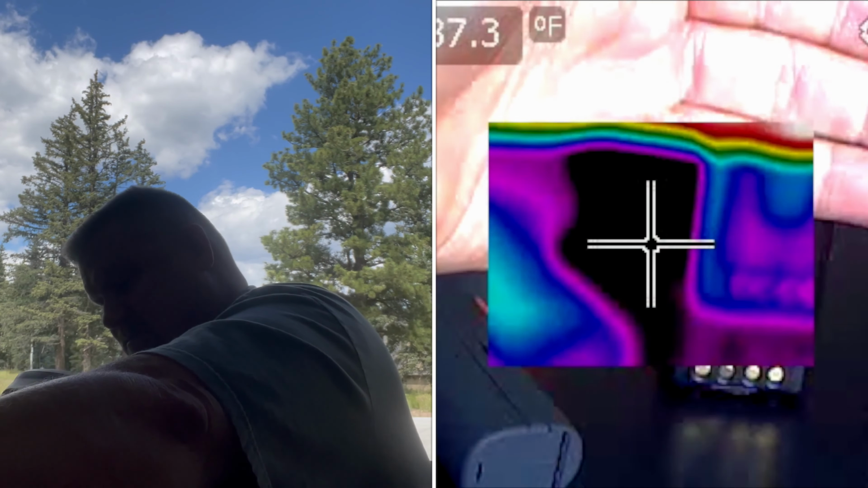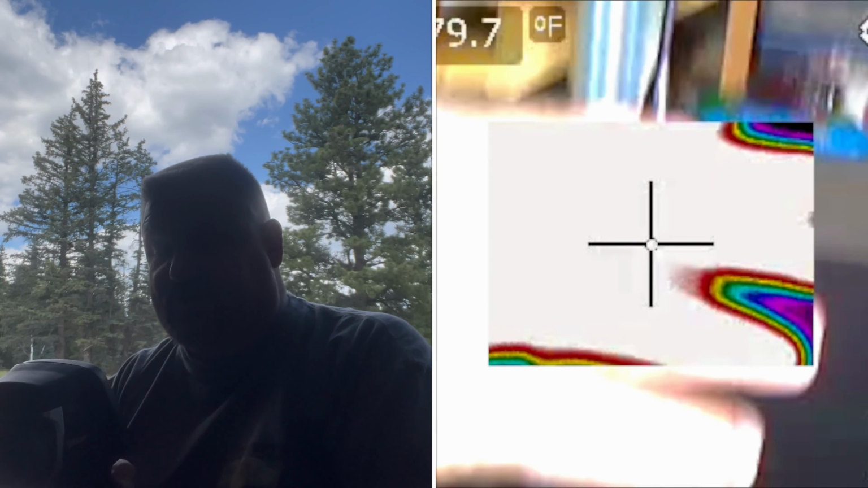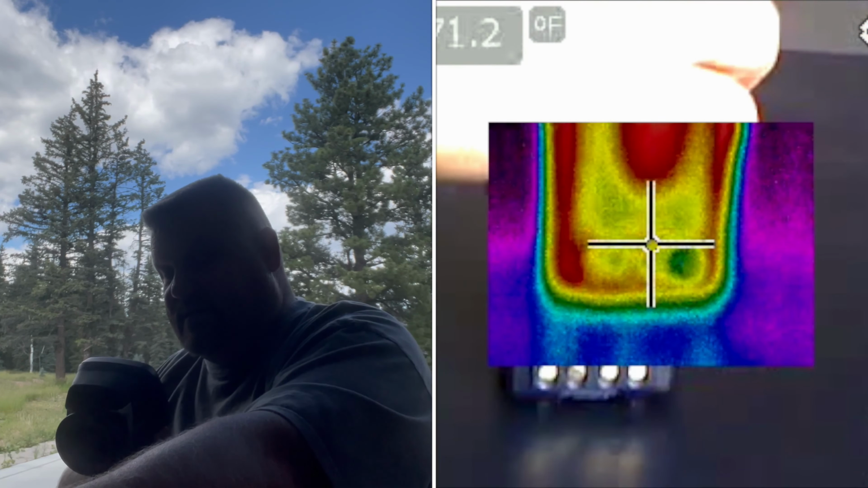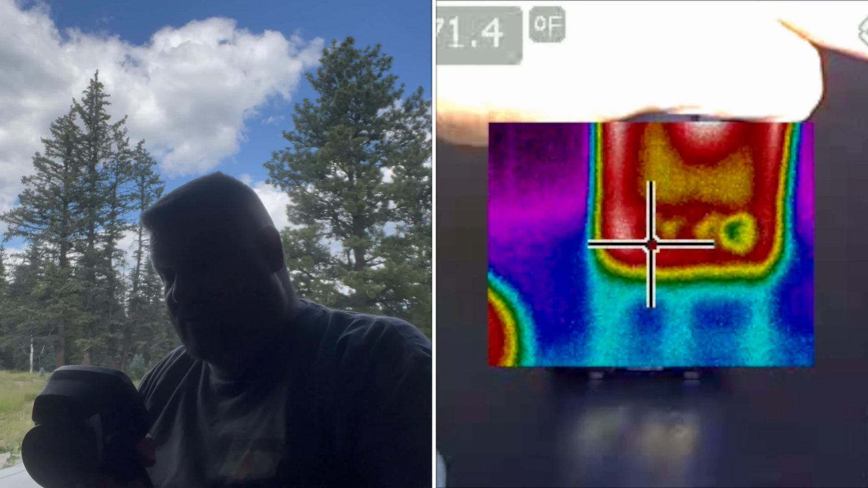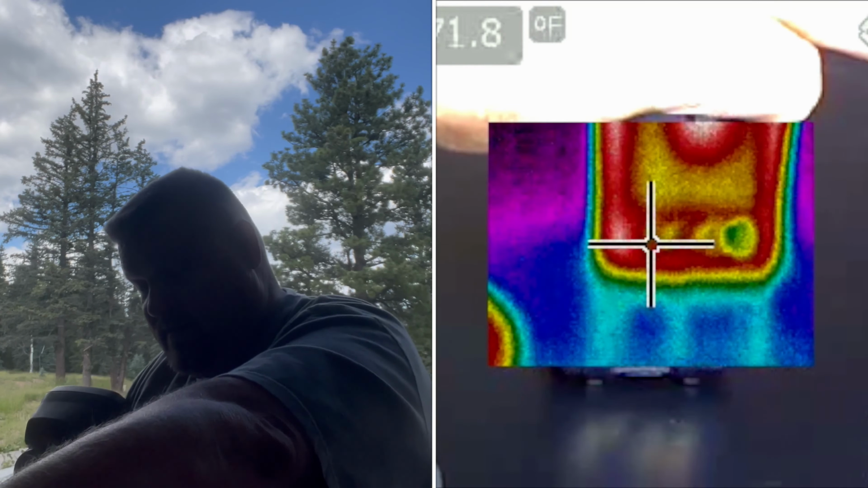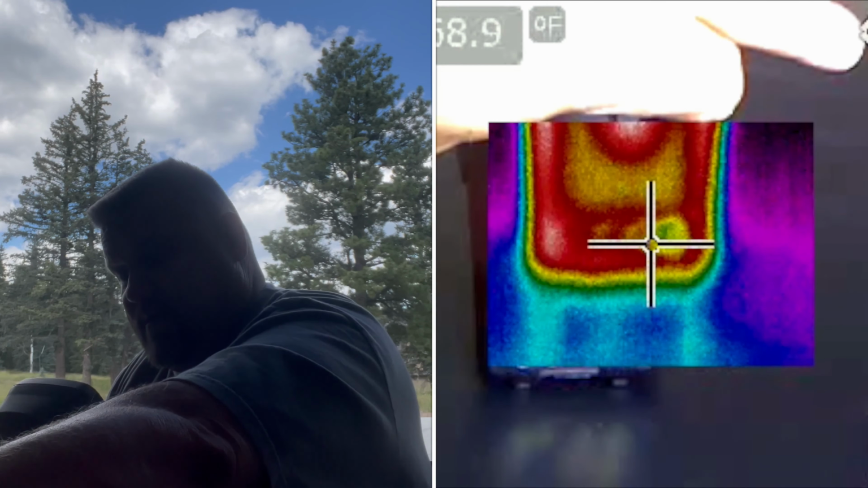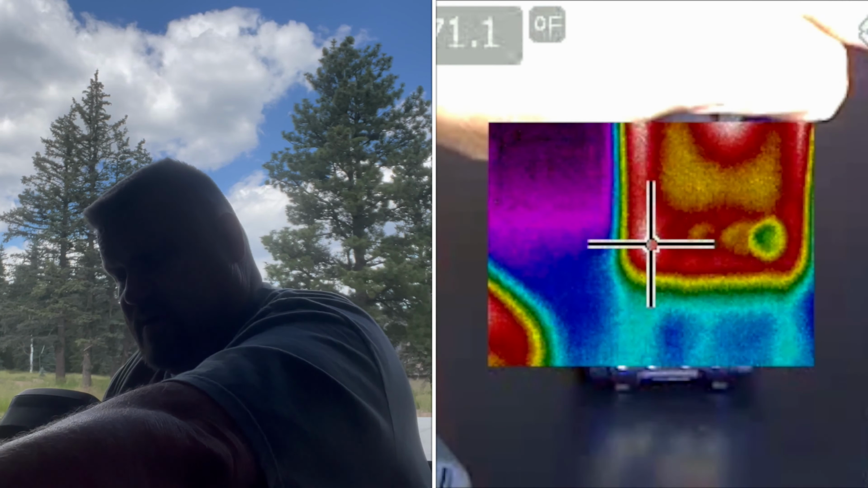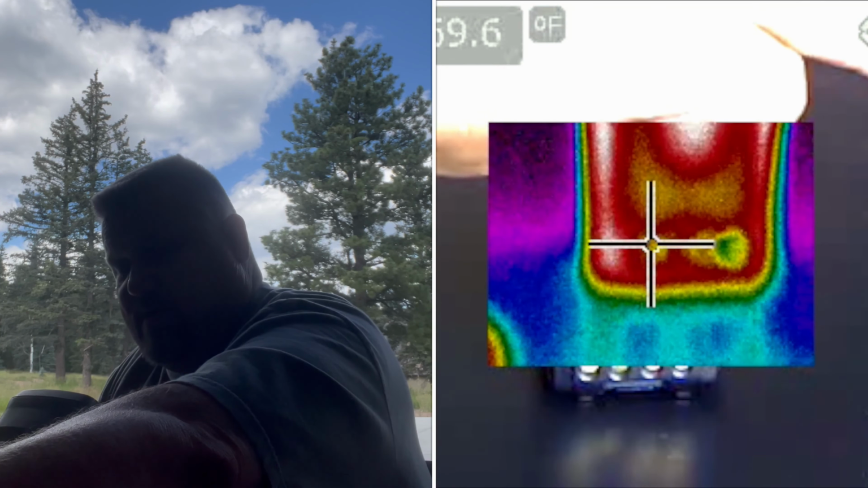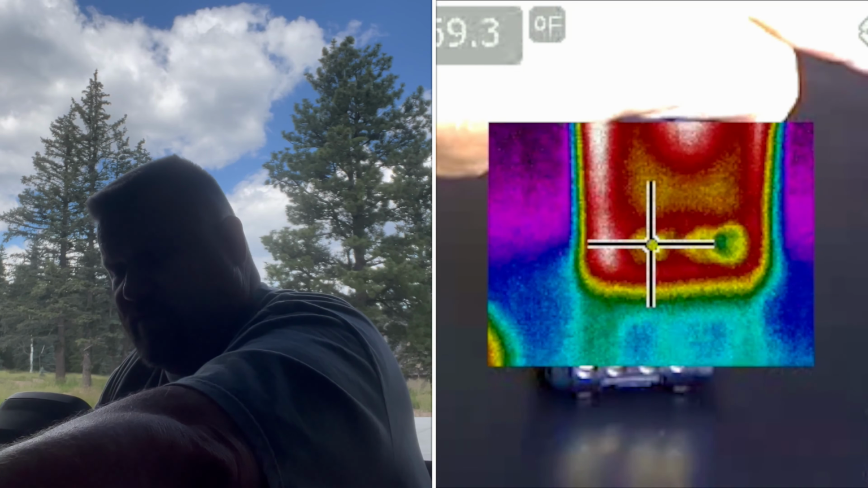Got my hand on it now. This is my hand. All right, sorry about that. I set the camera up to do picture-in-picture, and I've got my hand right here. It's in the screenshot, and so let me start to record. All right, so it's recording. There's my hand in the shot. I am going to key up the radio. And right now in infrared, I see 71, 72 degrees. I'm looking at all 4 of those dots.